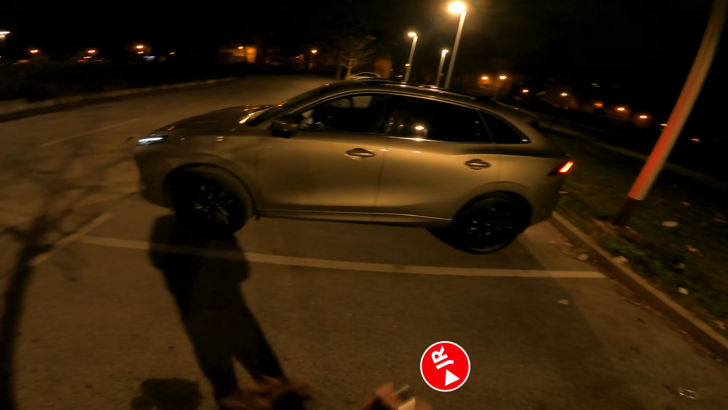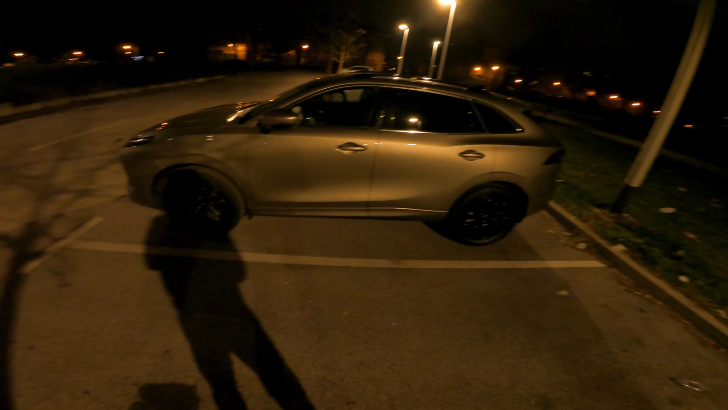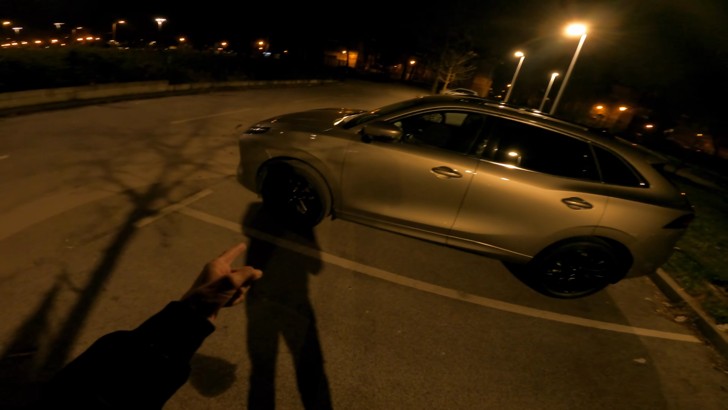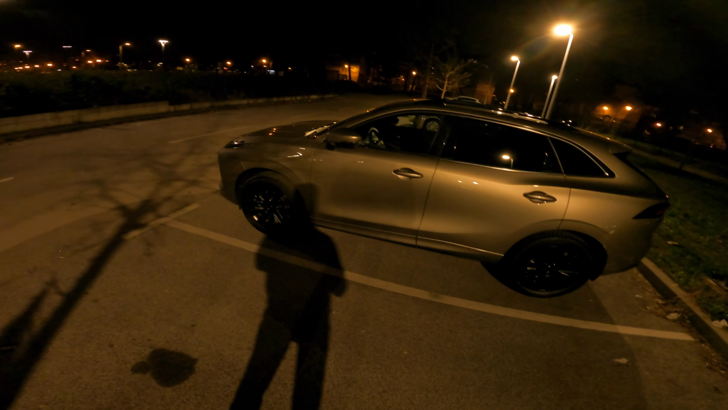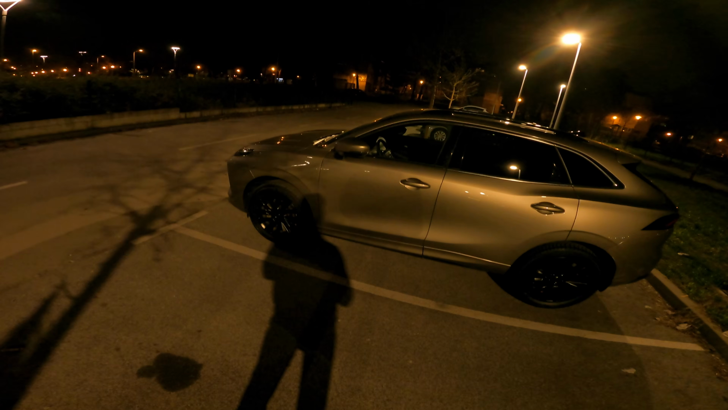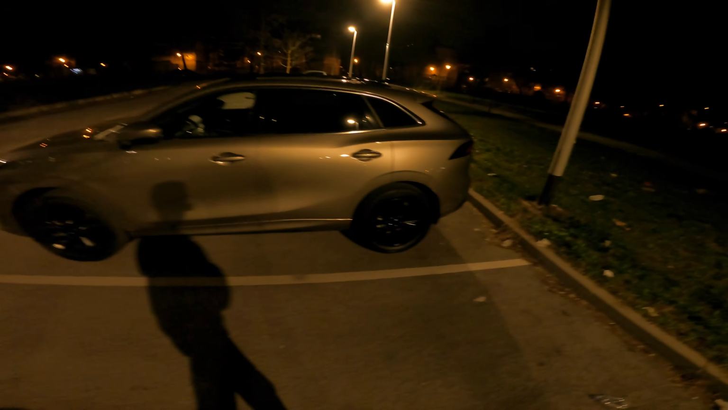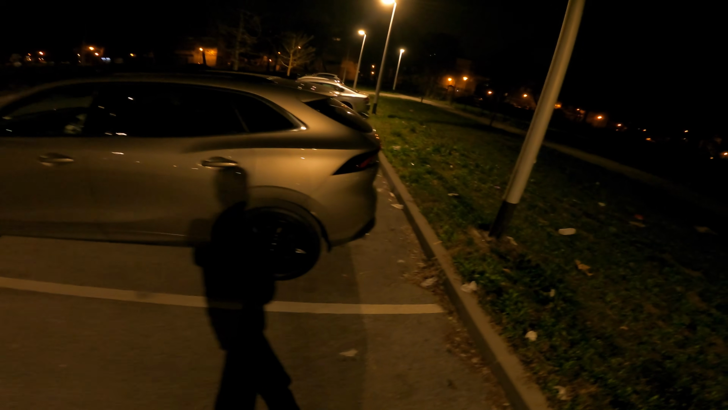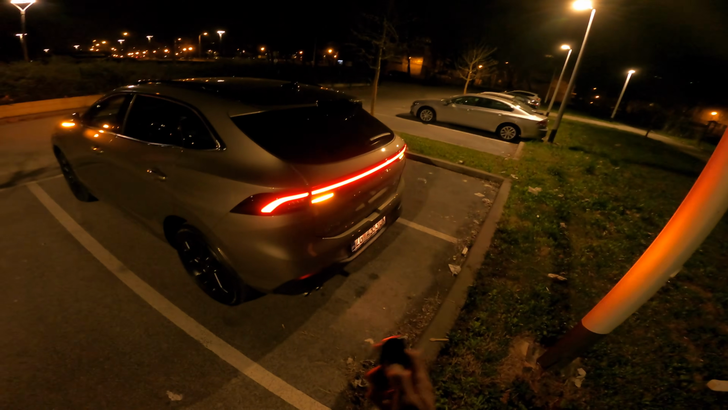Now we're sitting on 19-inch alloys, quite comfortable. You can spec the 18-inch, and this is a front-wheel drive powered by Mitsubishi's 1.5 liter 4-cylinder turbocharged petrol engine producing 177 horsepower, linked to a dual clutch automatic 7-speed transmission. Now very good performance, I would say, but we'll talk more on that inside the car.